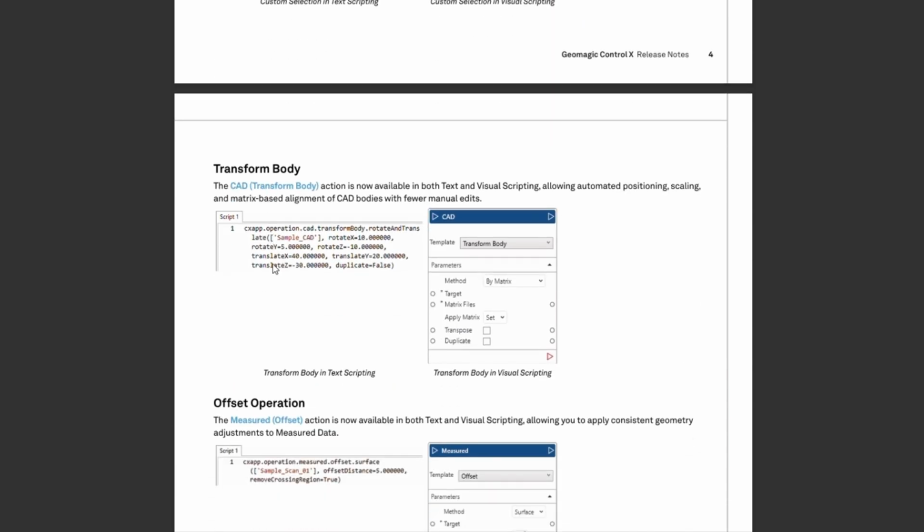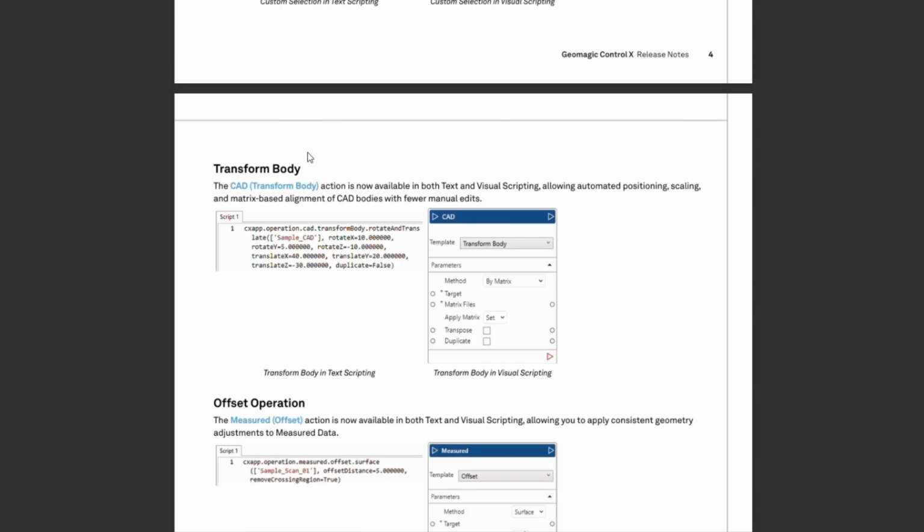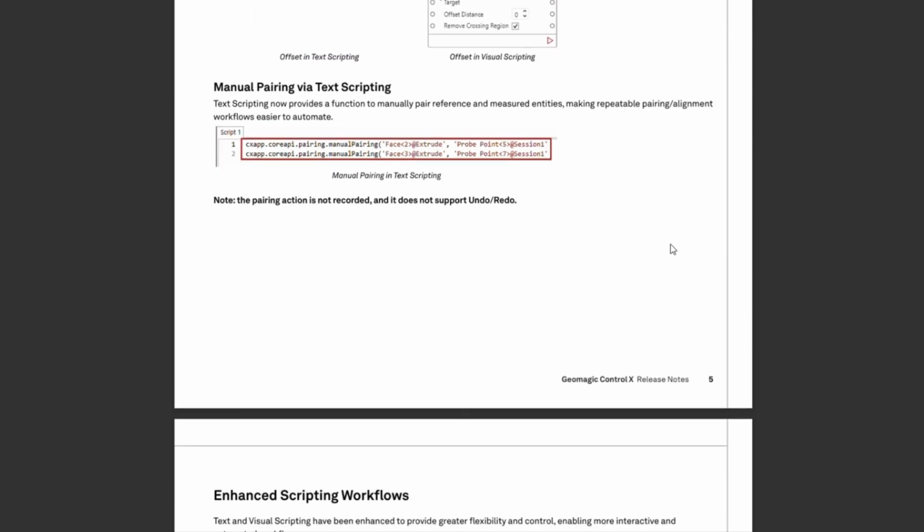This applies to the CAD offset operations too, and I think applies to both measurement and reference. Everything that you see that's been added is added to two different tools: not only the text scripting, so Python, but also the visual scripting as well.